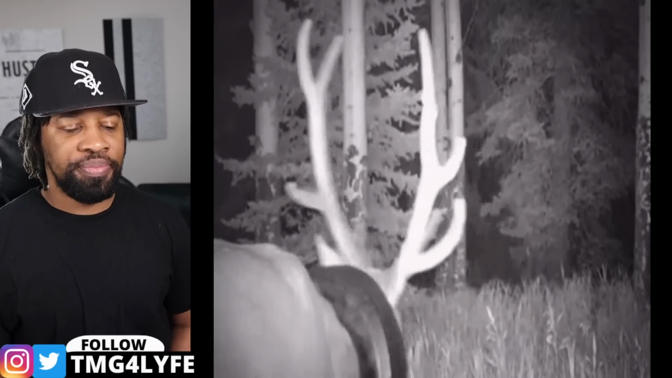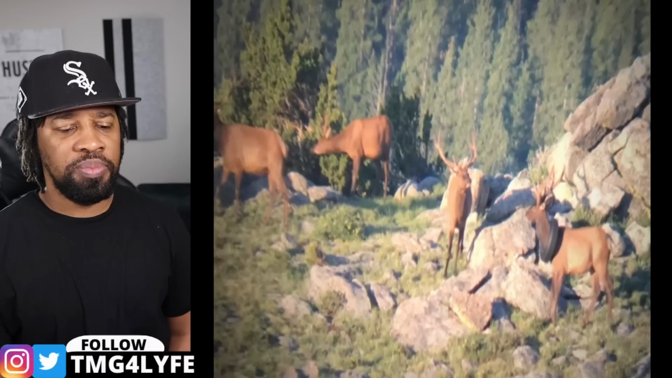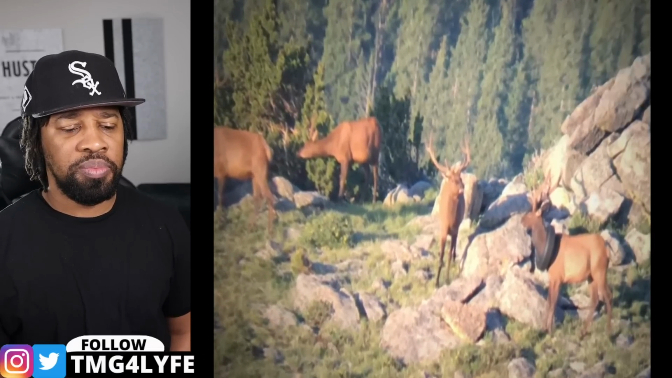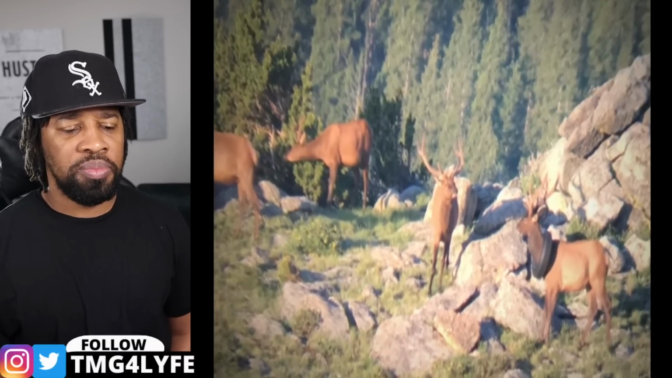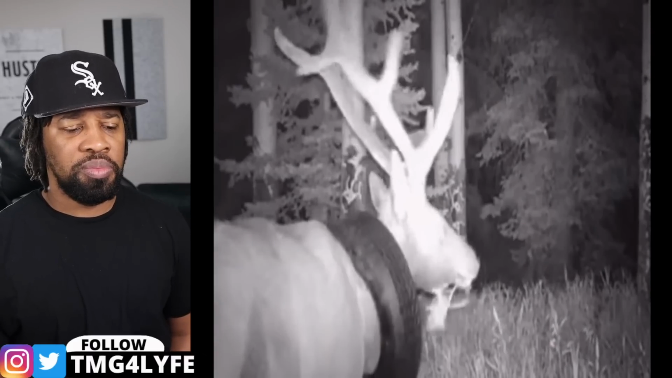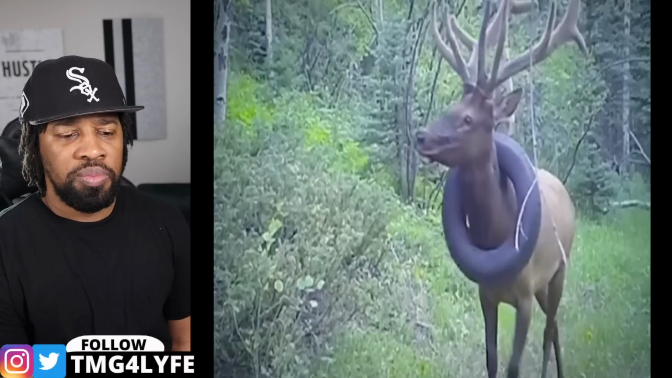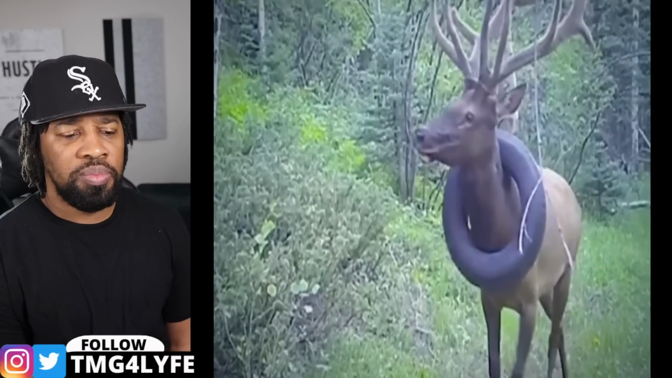But while seeing an elk with a full tire ring as a necklace might be an oddity, finding similar species trapped both alive and dead with other man-made objects has become more commonplace. Whether it's rubber, metal, or plastic, most creatures can't help themselves around our harmful garbage, which made it more important to get the tire off while there was still time.